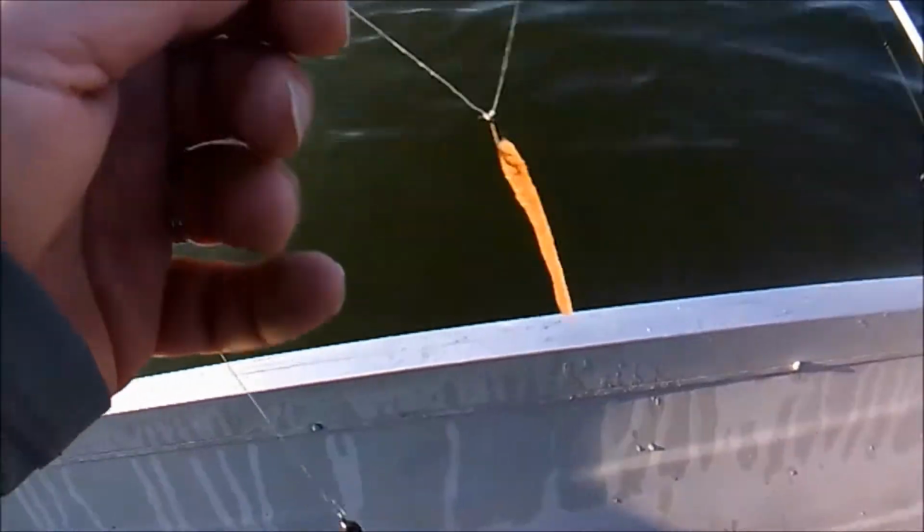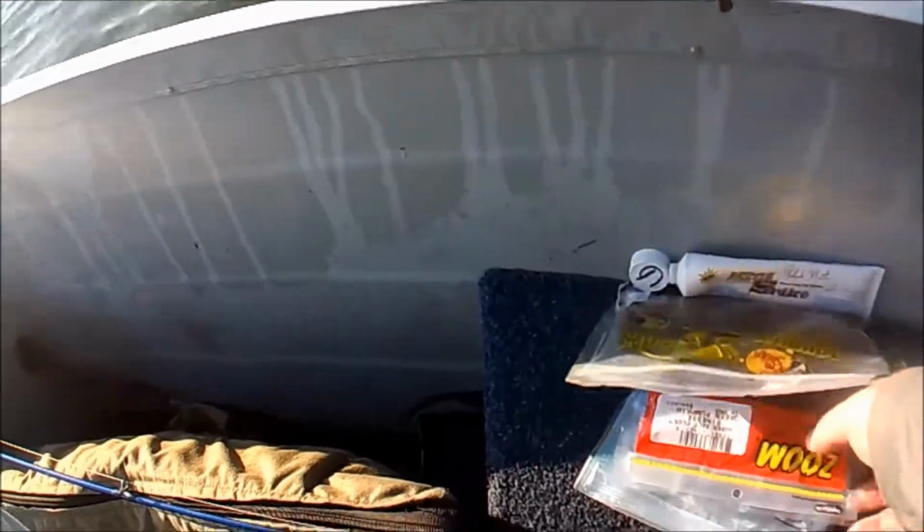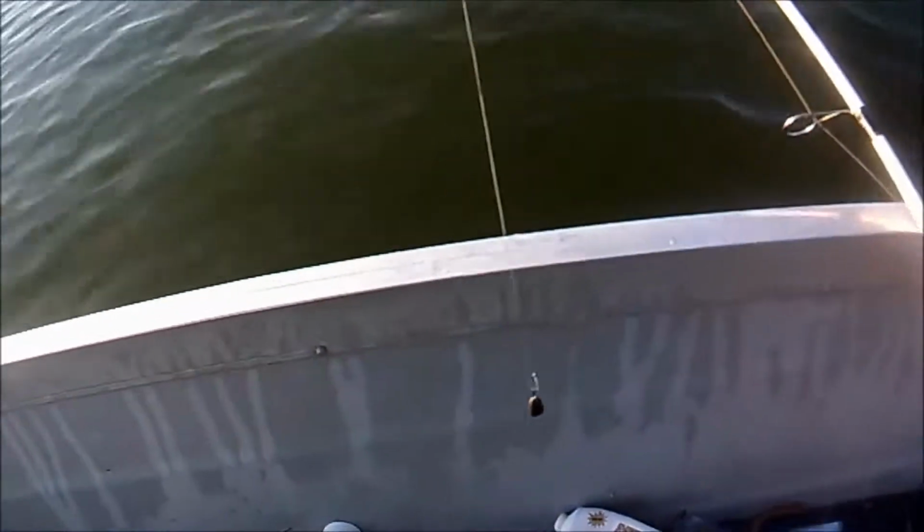Actually, I'm going to try something, at least for a few minutes. This is the first time we're going to try it. Okay, so we're going to take a Cinco, and we're going to wacky rig this. I've heard a lot of the pros talking about it. Now, in my situation here, the way this hook is, well, it should still work. But let's see what this looks like.